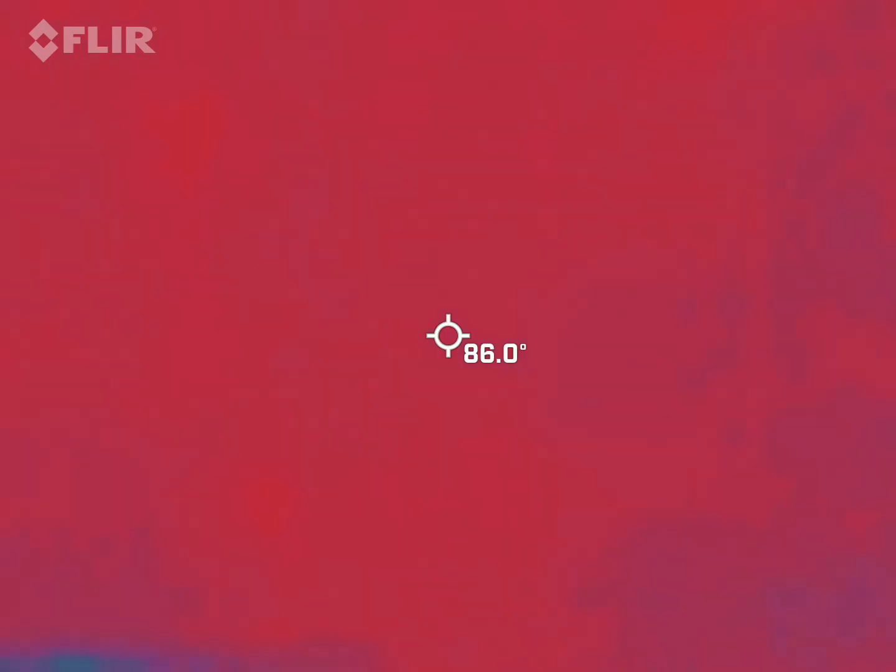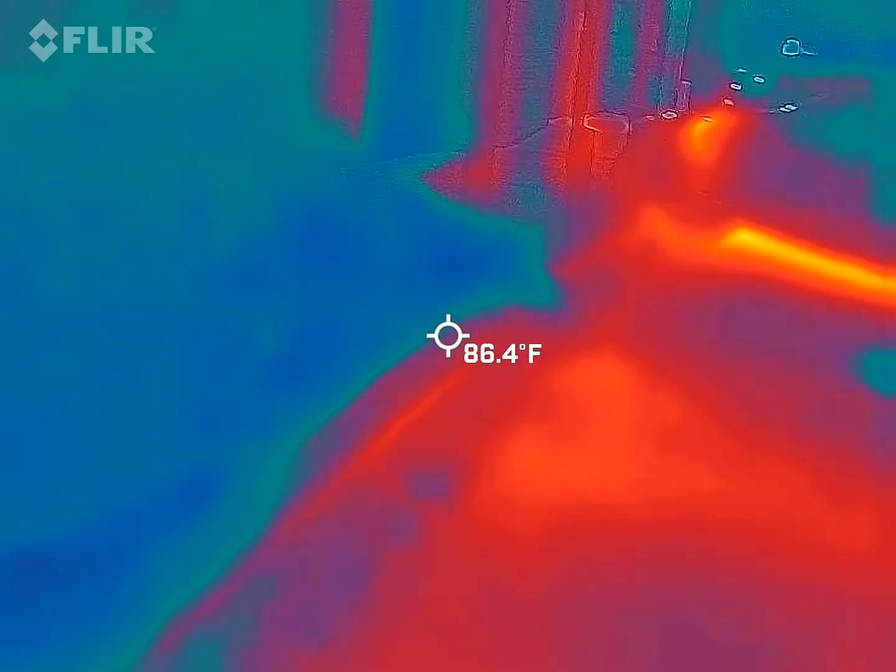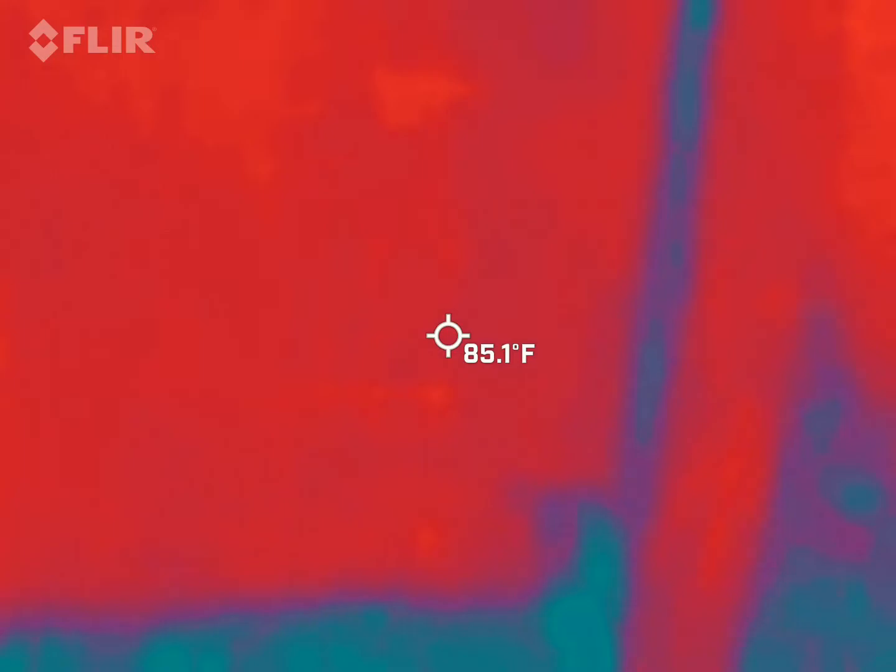Okay. How do I turn this on? You have the button that shoots the picture, and then the one right next to it turns it on. Okay, got it. You kind of have the gist of what's going on with yours? Yeah. Have you seen one of these before? Have you operated one already?